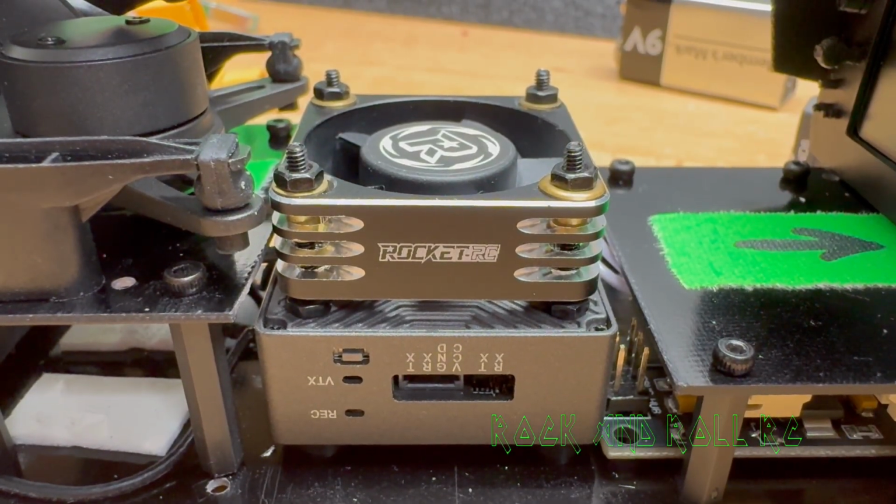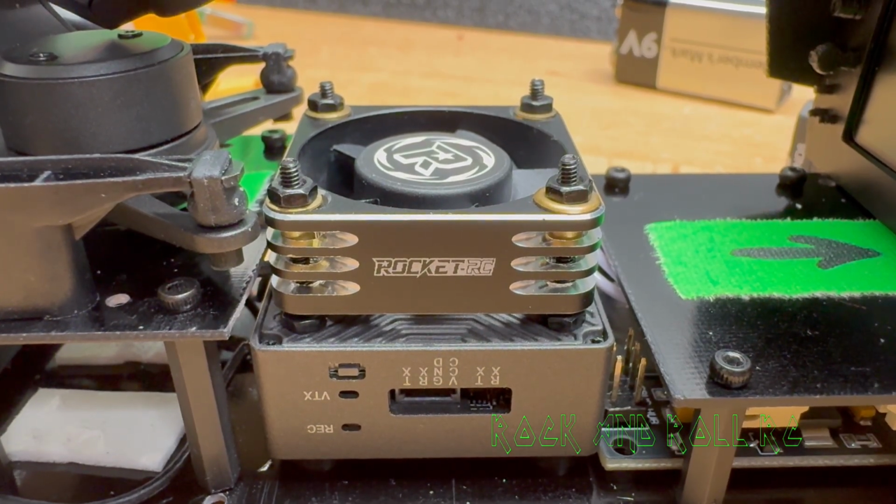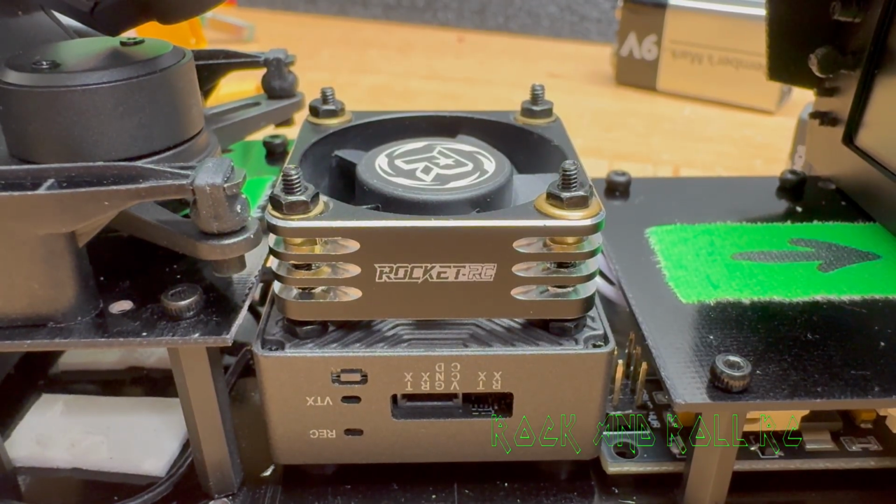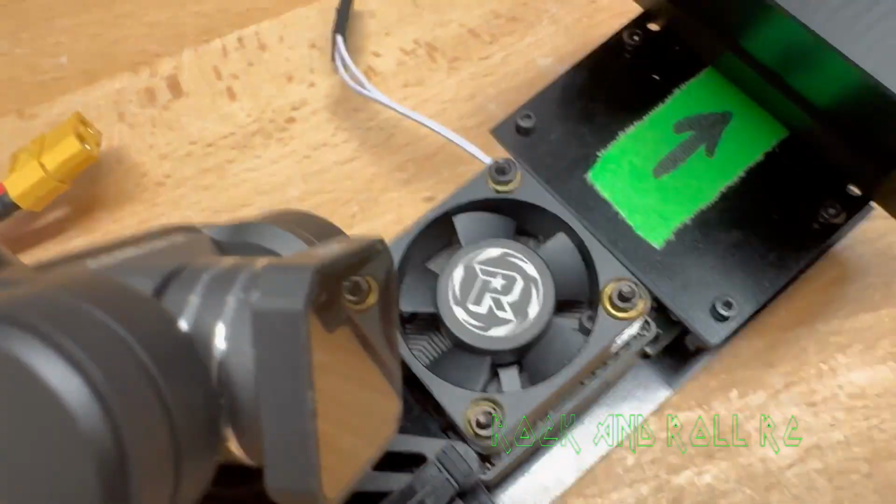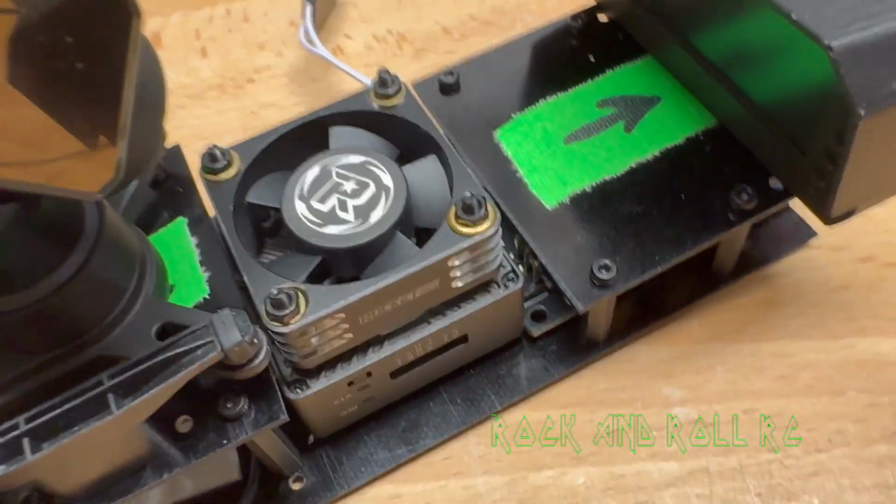You may be inquiring why Mr. Markle would want to be worrying about which direction his fan is going. Well, this apparatus you have in front of you is the Moonlight VTX with the rocket motor fan mounted as we thought it should be, with the air going into the VTX.